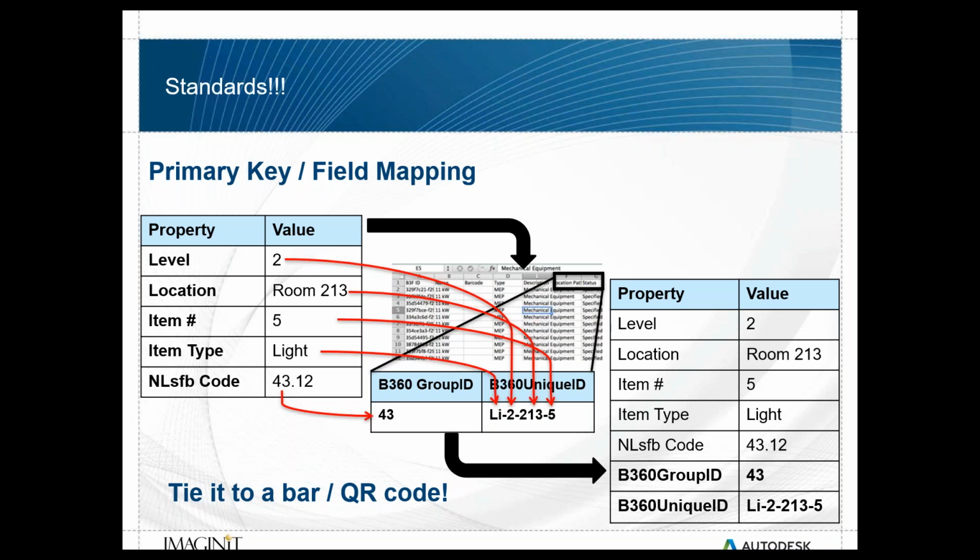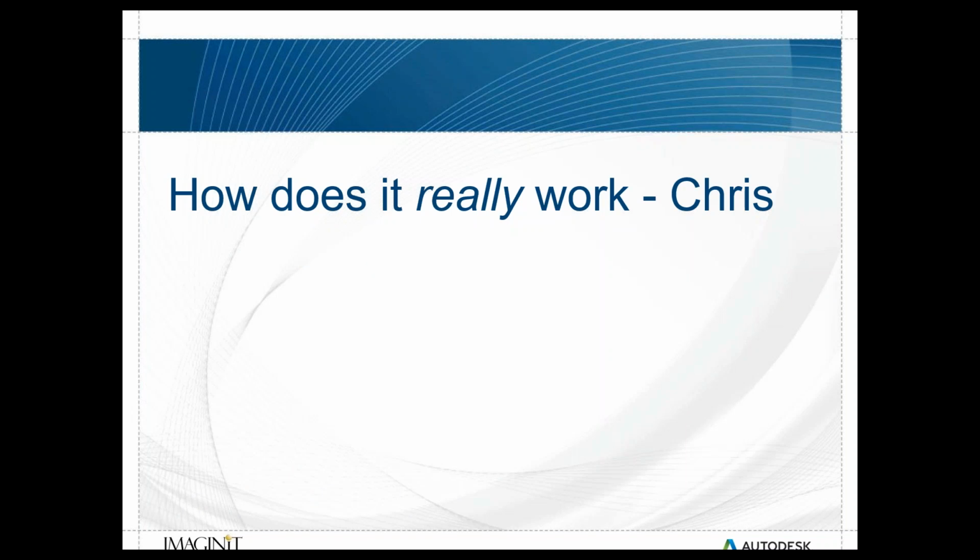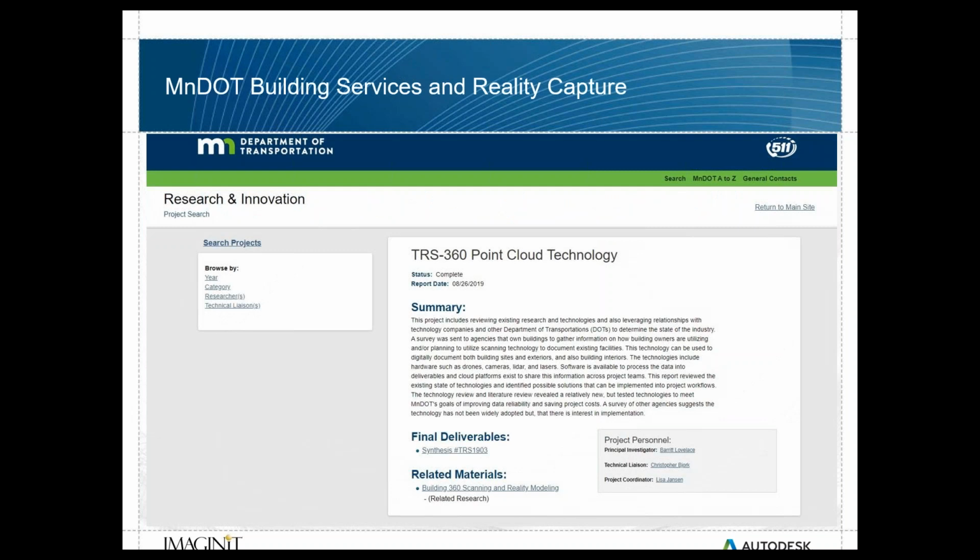When we want to go a little bit further into those next steps, what I'd like to do here is turn it over to Chris to talk about his specific situation and where they took this. So Chris, over to you. Yeah, thanks, Joe. Okay, if you want to hit the next slide.